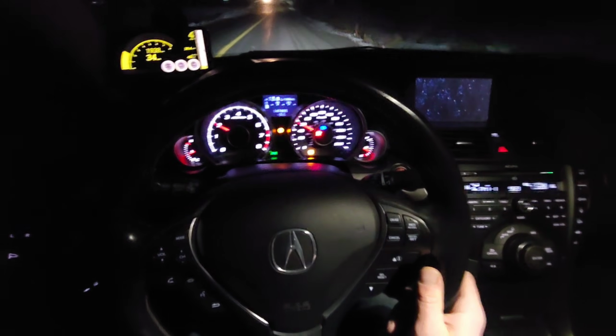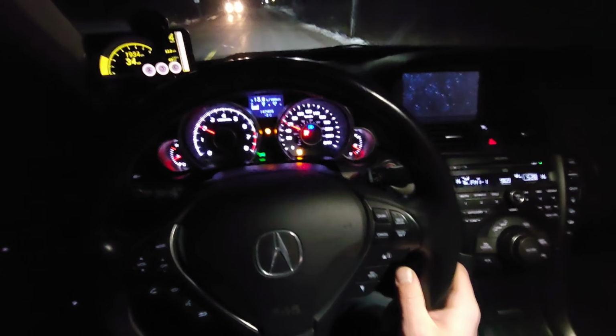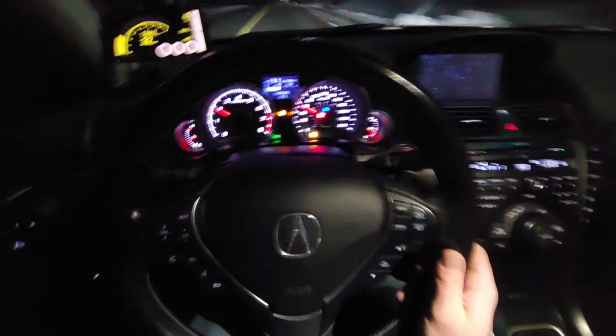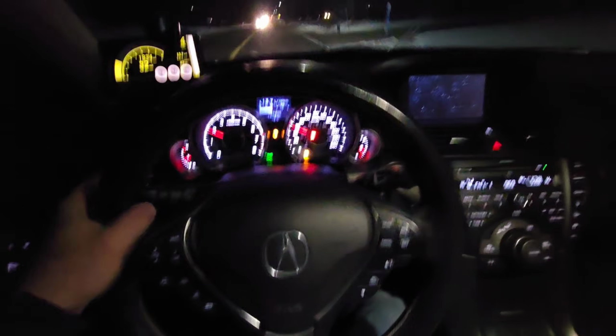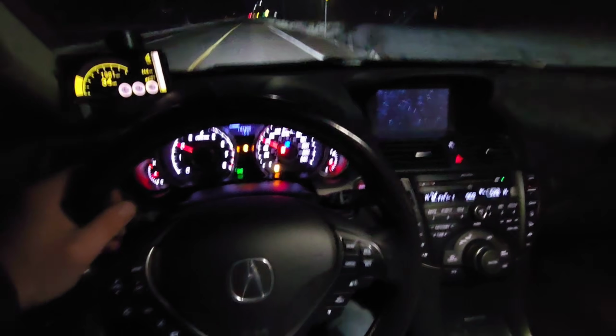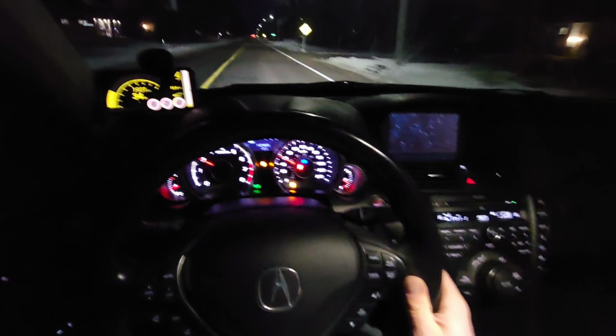I'm definitely gonna do a full updated mod list video, because I'm not gonna do anything more performance wise. I would like to push the NA limits, but it's too much money. I'm not gonna spend money on a built motor. The built motor costs the same as a supercharger kit, so I might as well just put a supercharger kit on, see how long it lasts, and then once the motor lets go, I'll get a built motor.